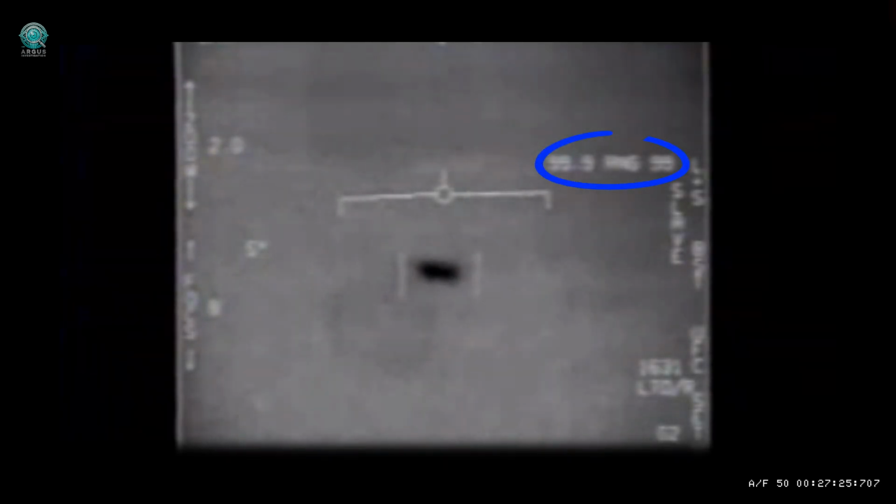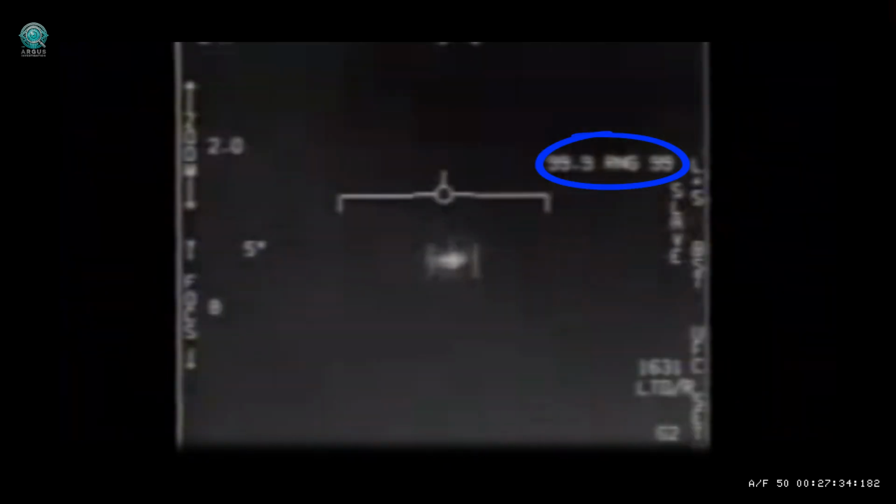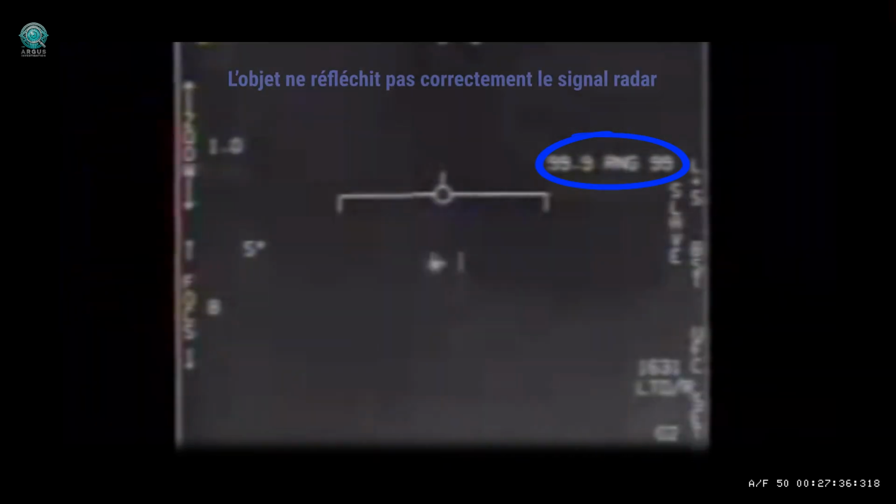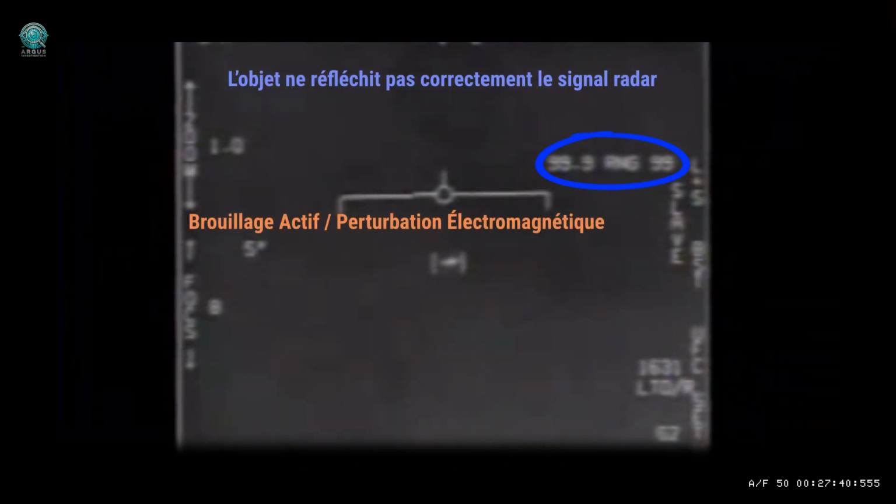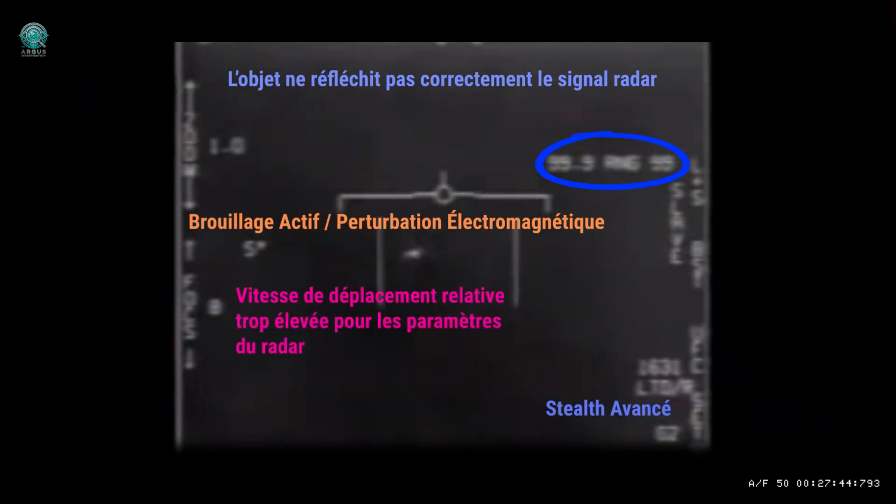Range 99.9 means distance not available. It is a placeholder value that appears when the system fails to complete the lock-on. This usually occurs when the object does not properly reflect the radar signal. There is active jamming present. The object has an extremely low radar signature. Or the relative movement speeds exceed the radar's operating parameters.